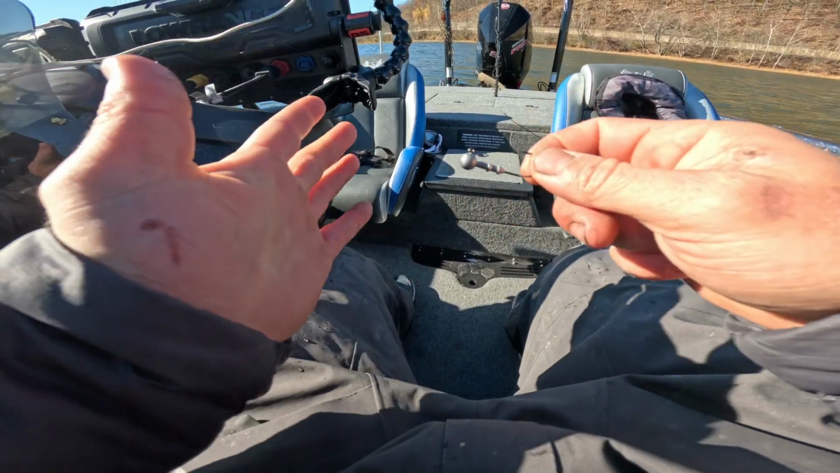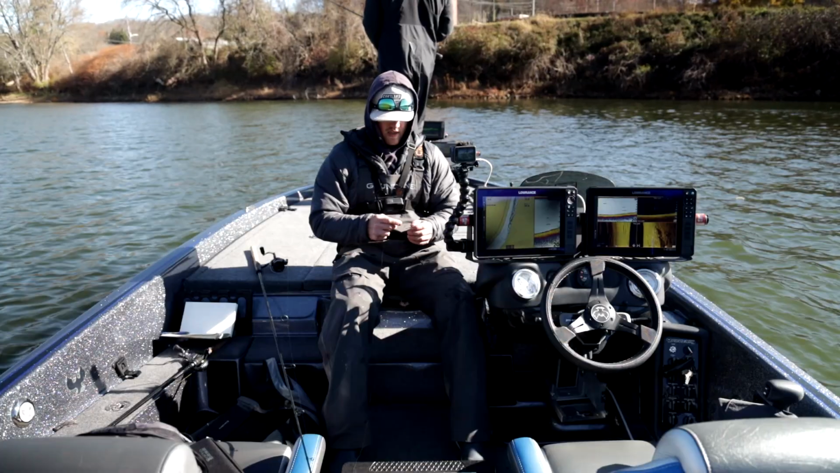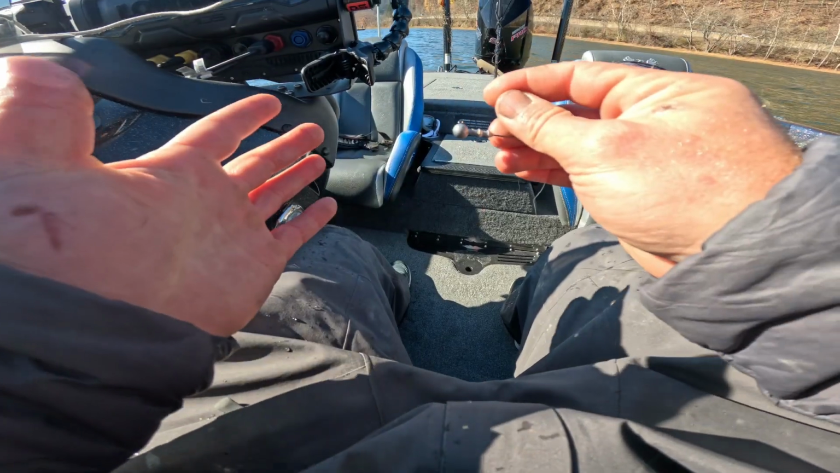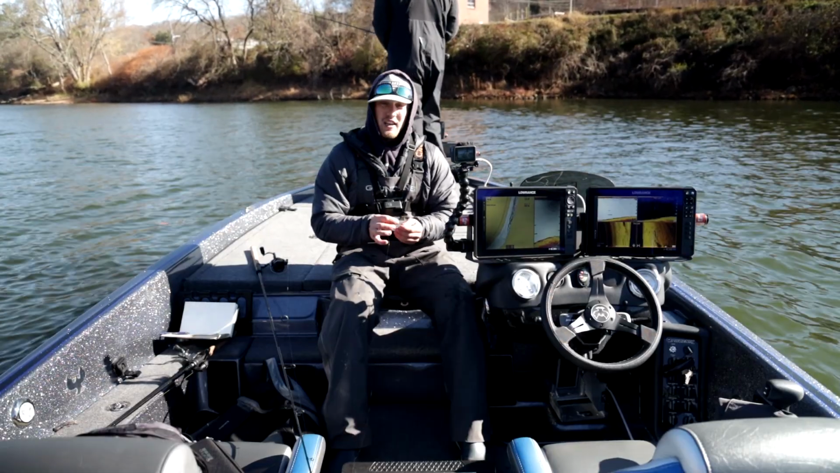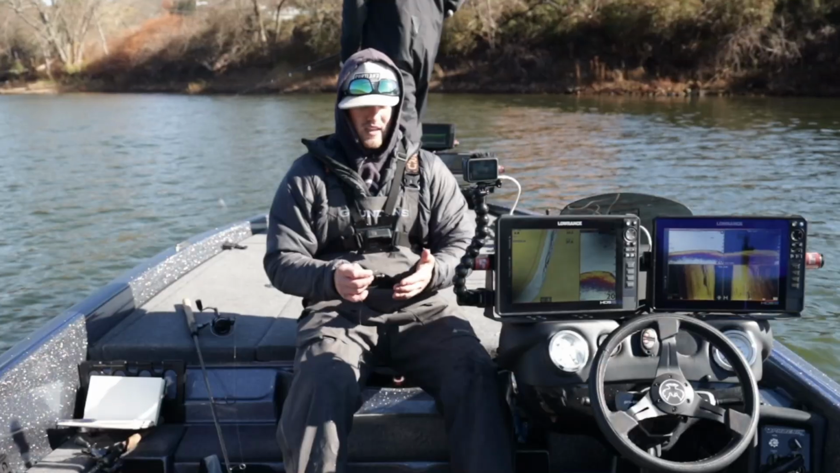So real quick, the head size is super important. Right here, I just have a 3/16 ounce ball head on this bait specifically, but one thing I want to show you is the knot that I tie for it, because most people tie just a regular knot, and that doesn't give the bait as much free movement as I would like the bait to have. So what I do is I actually tie a loop knot for it, because what that does is that actually gives the bait a lot more roll, which is something that is really, really important with this.